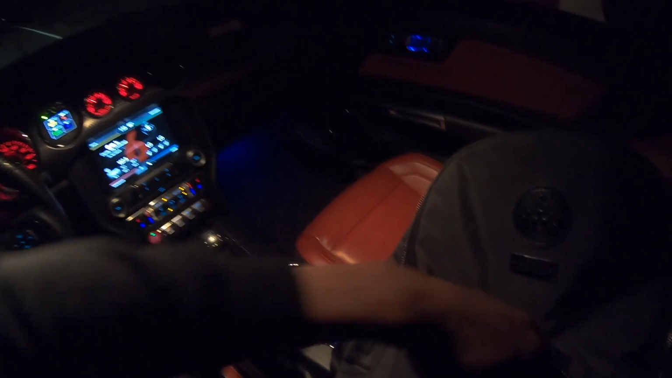I want to get out and just show you guys how dark it is around me. Should I do it? Hold on, I actually got a flashlight with me too. Roll my window down so I don't lock myself out.